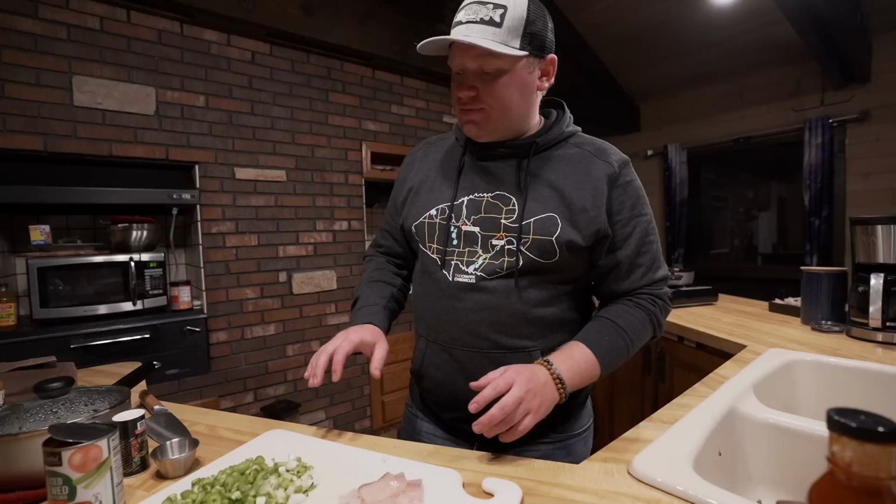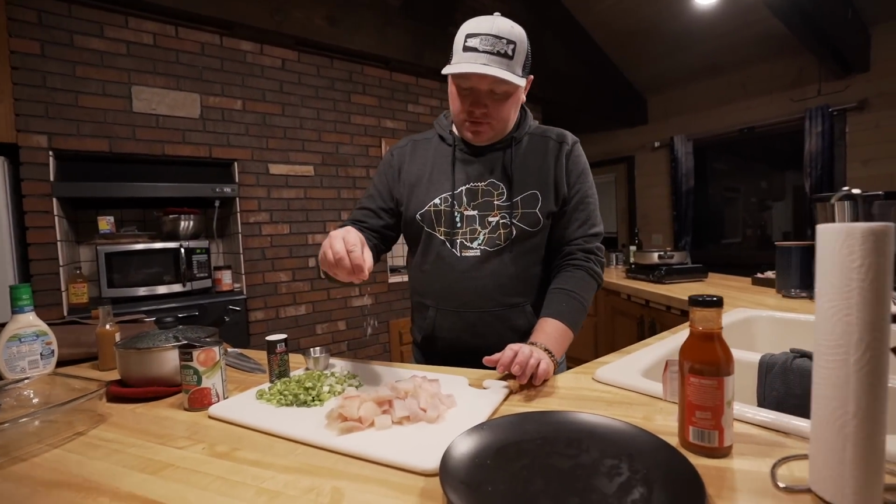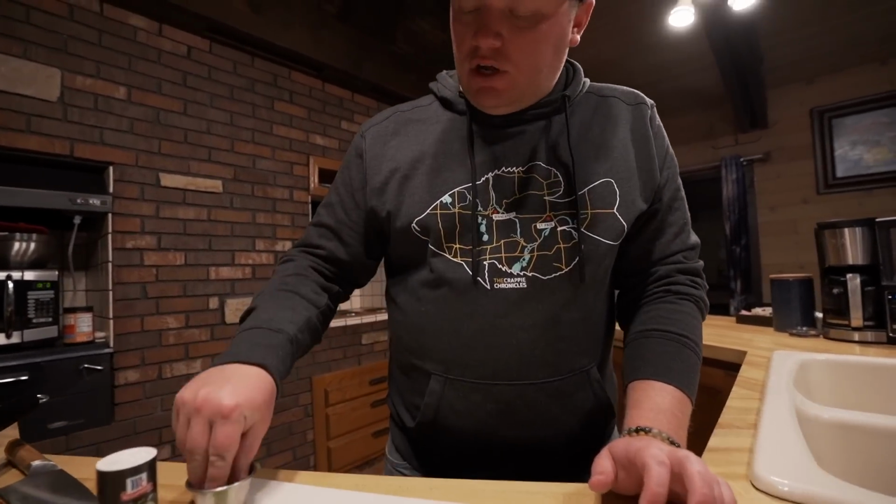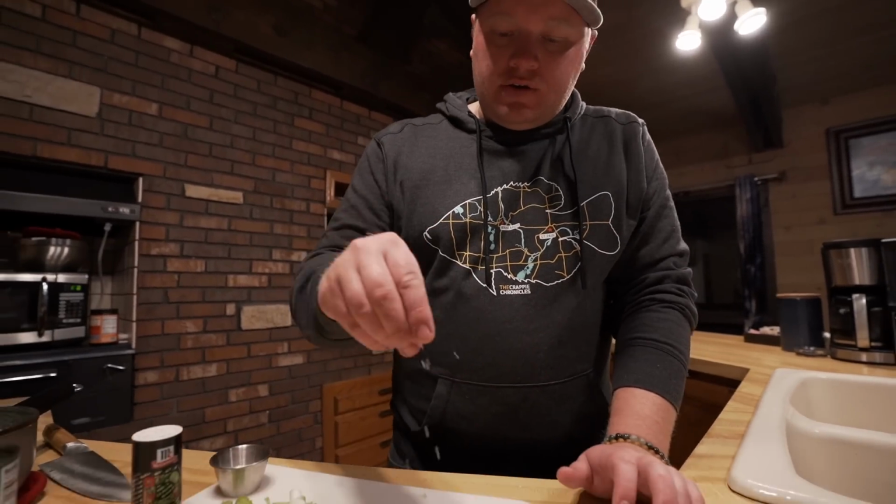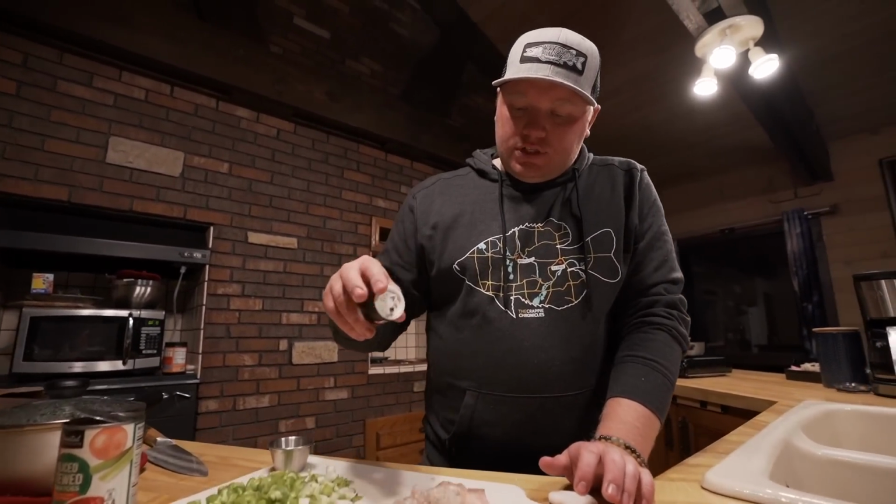So I got all this stuff cut up. I got a little kosher salt and some black pepper here. I'm just going to season this fish up a little bit. And then I'm going to take all of this stuff on the cutting board here and put it into a frying pan behind me with a little bit of oil. And I'm just going to saute it up.